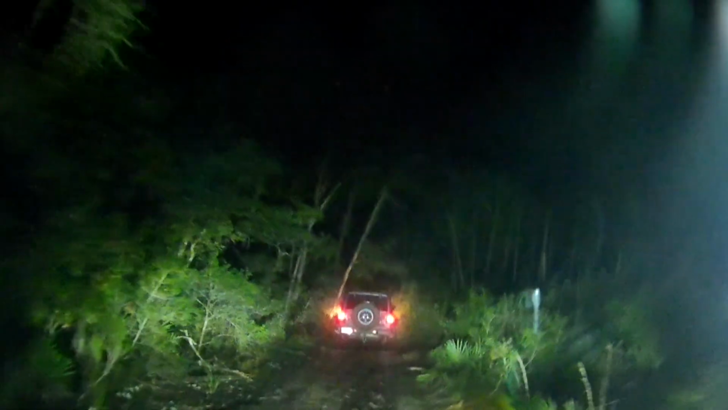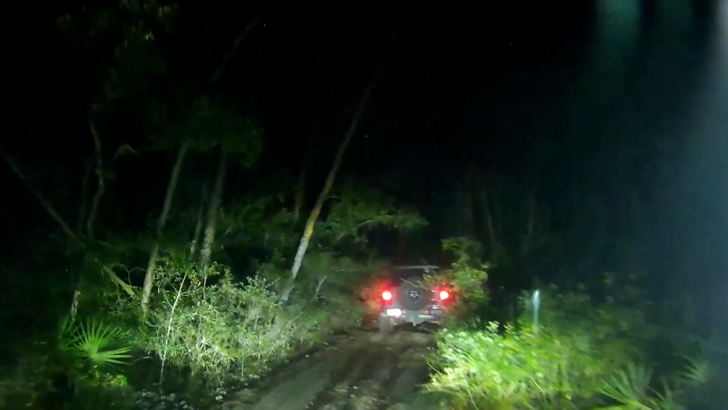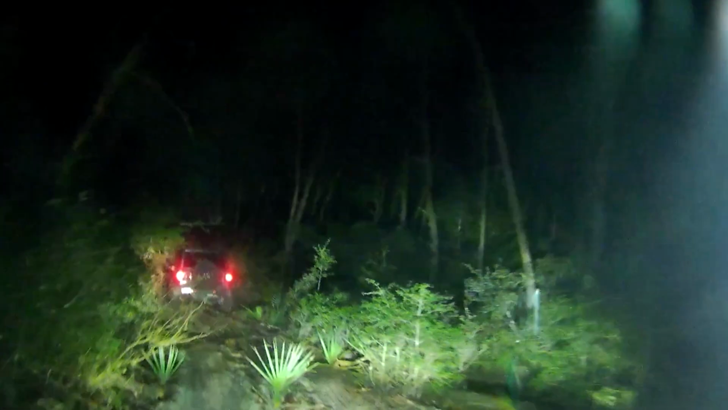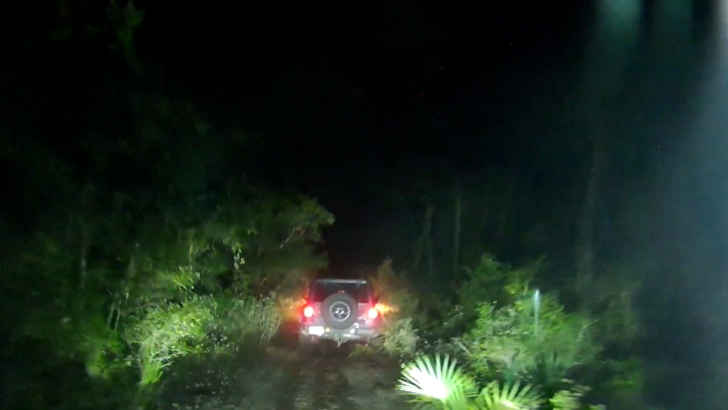Well, the difference between this ride and the day ride is the difference between night and day. Not just in the fact that one was in the day at night, but this ride is bumpy, tight, and there are branches reaching all in, and we have vinyl windows, so we took our windows off. I took the windows off because I don't want to scratch them. They're fairly new, and at $500 for just the front windows, I don't want to scratch them up.